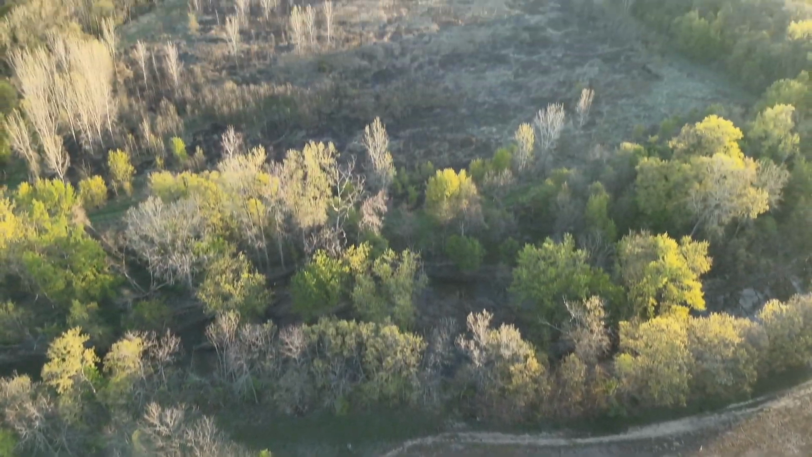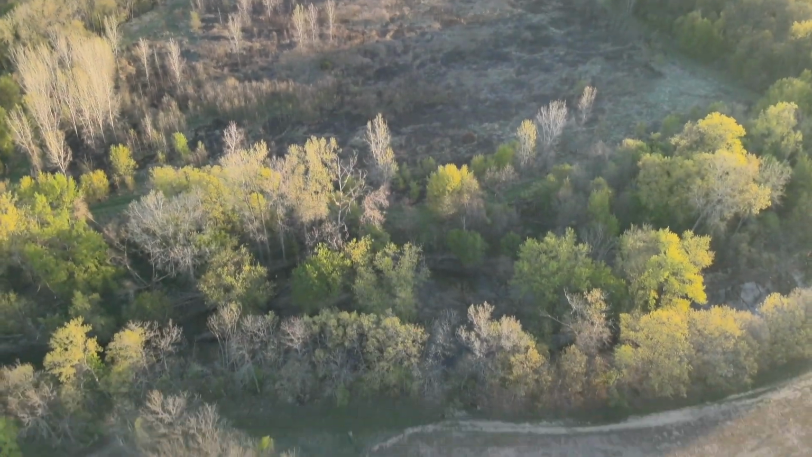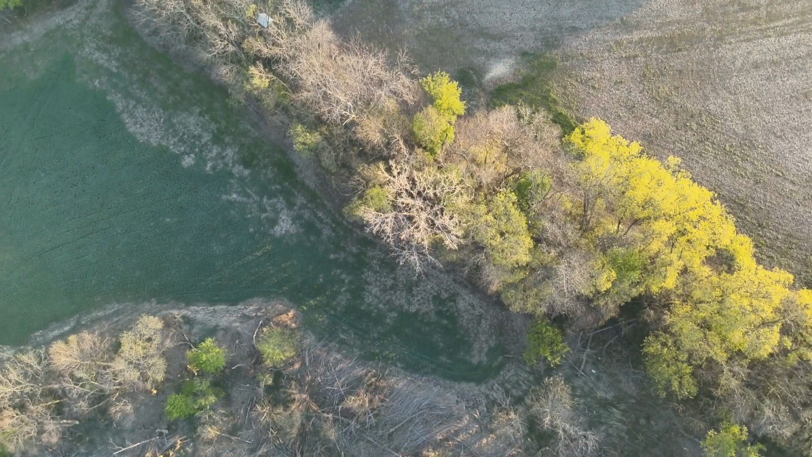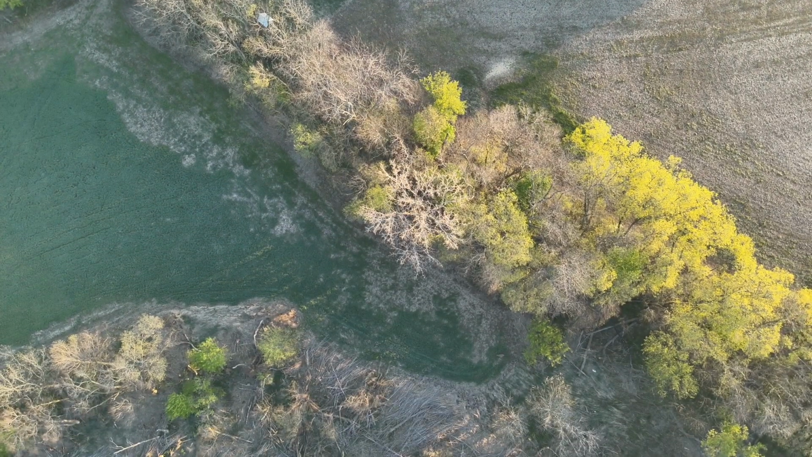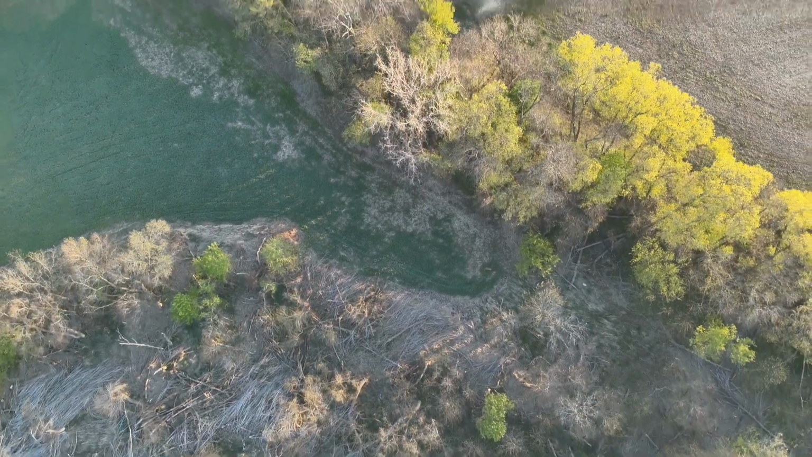And if I look out there, I haven't been in that area at all, and I think I'm going to explore that. But I look forward to exploring that. This is kind of a wide angle shot as I back up.